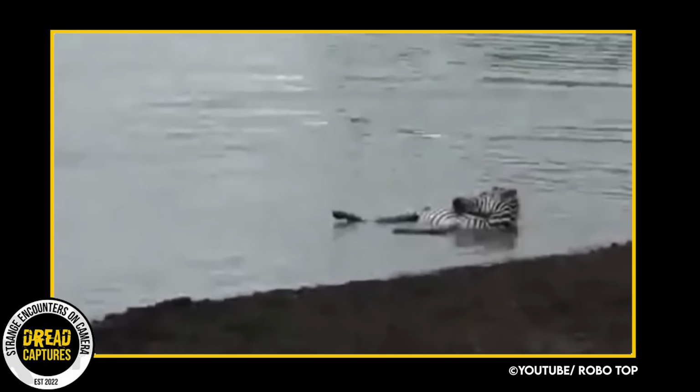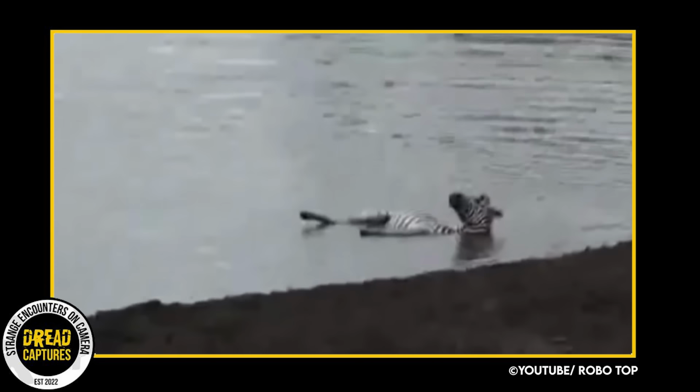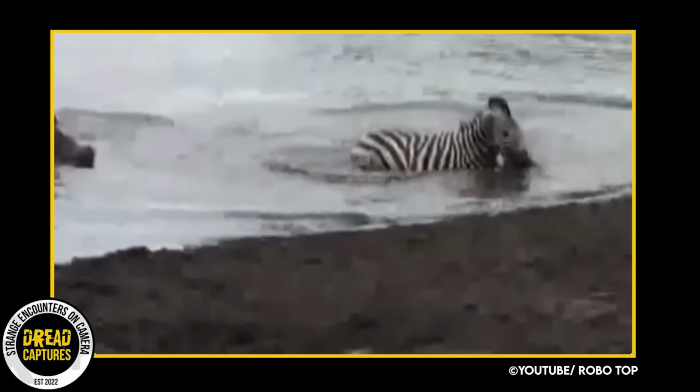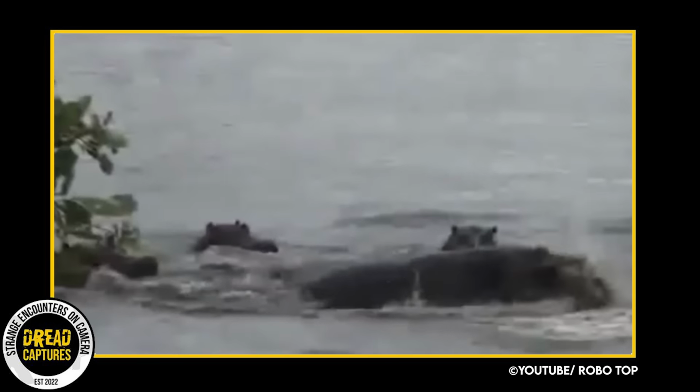According to the wildlife biologist who was filming this, the zebra was about to give up. He laid down. Seemingly out of nowhere, off to the left of the screen, we can see the beginnings of the hippo arrival. As they arrive, the crocodile begins to pull the zebra deeper. But at that moment, the hippos step in and rush to push the zebra closer to land.